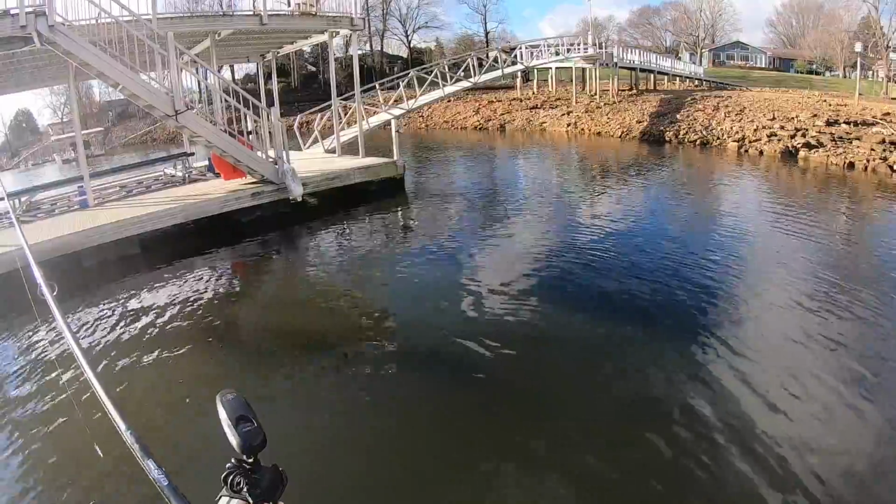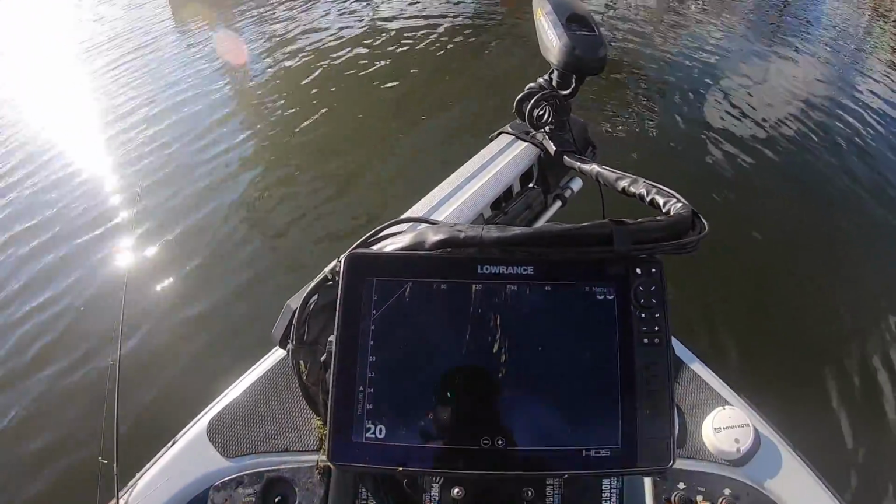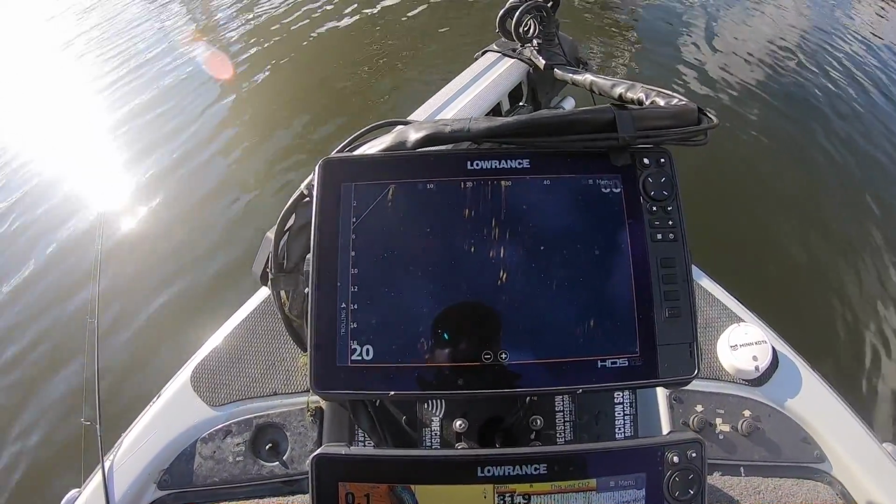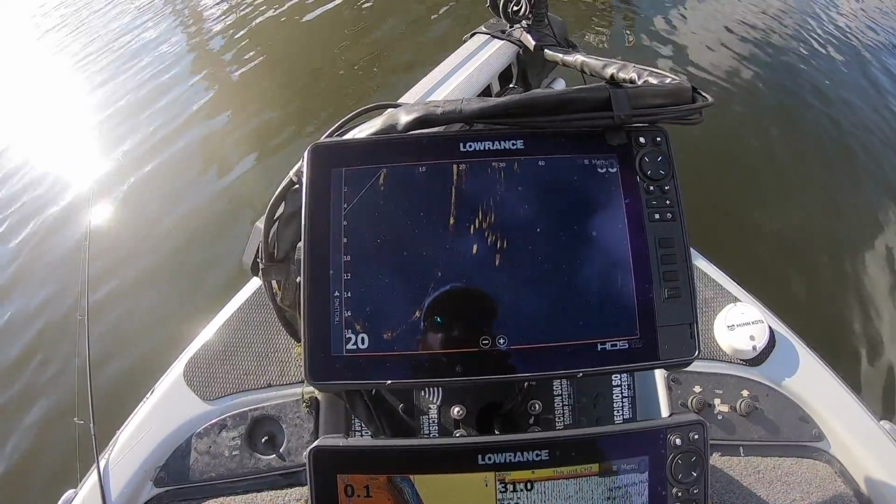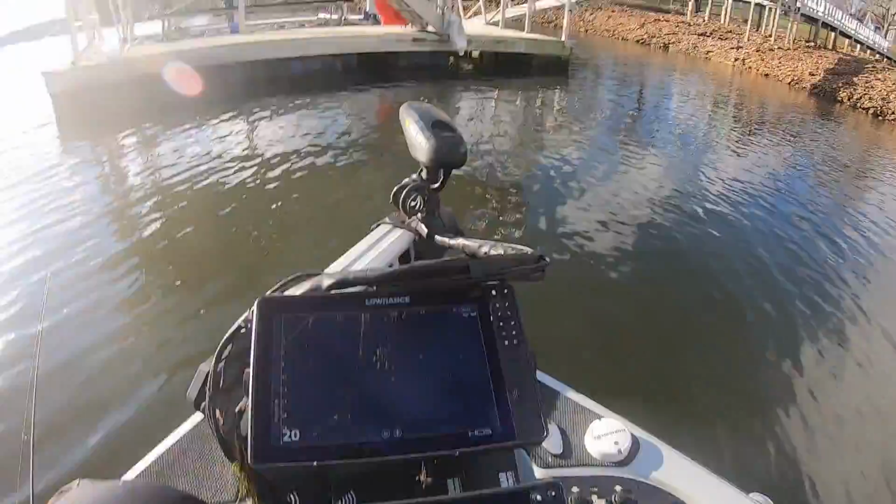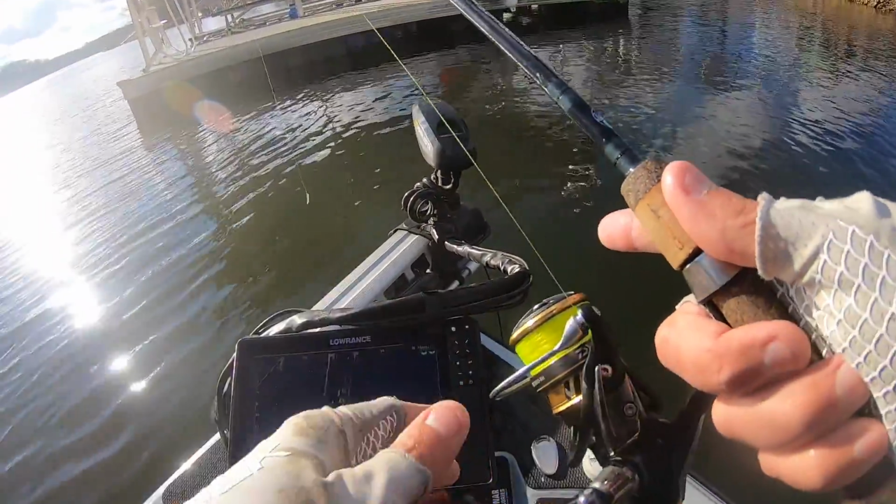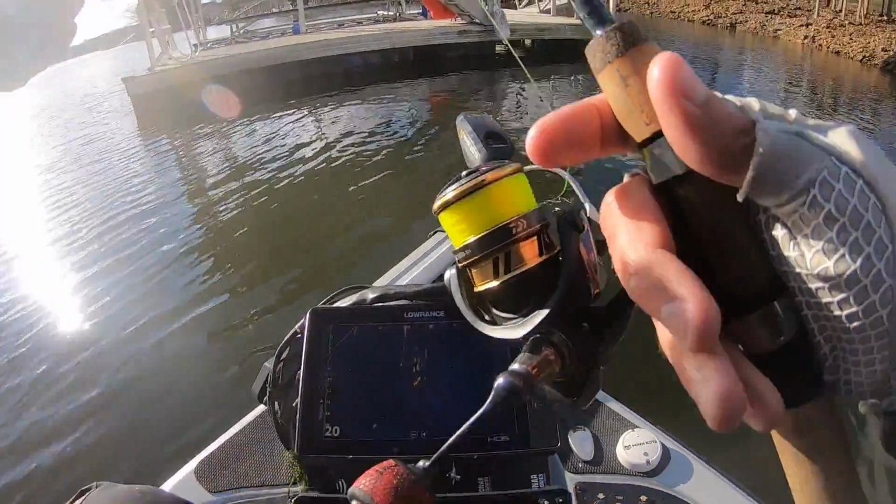I'll show you guys this little school I'm looking at right here. See them sitting under that dock? I'll pan back and forth so you can see. I don't know, there's probably 15 or 20 of them under there, moving around a little bit. They were over there to the right. Now they moved over to the left just a little.